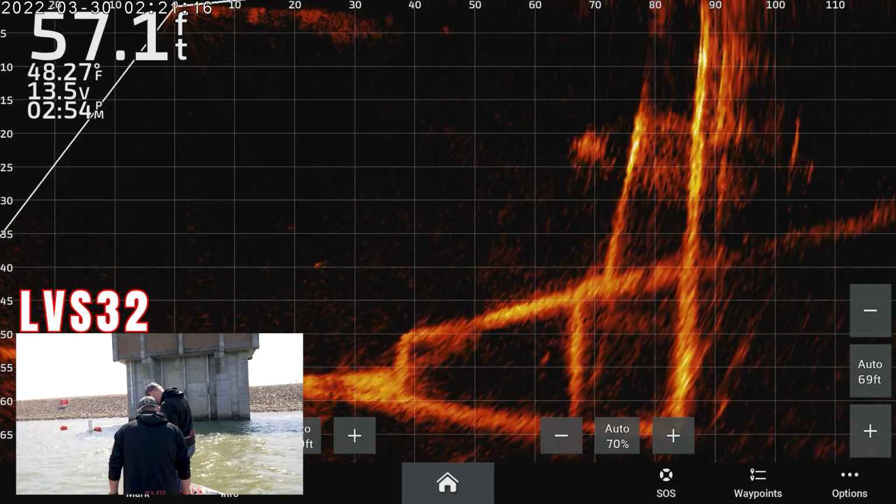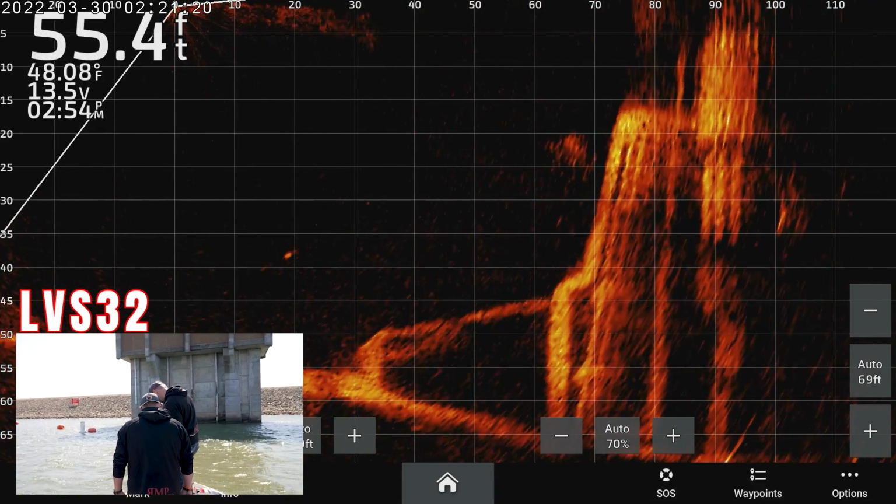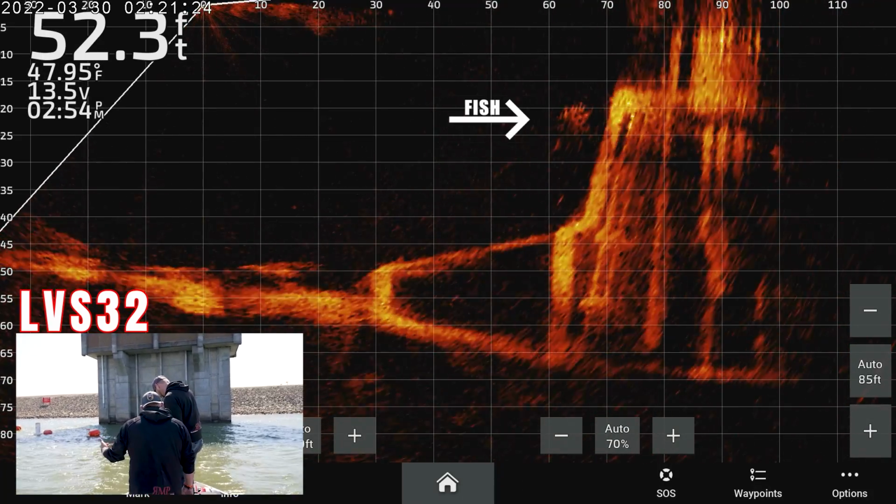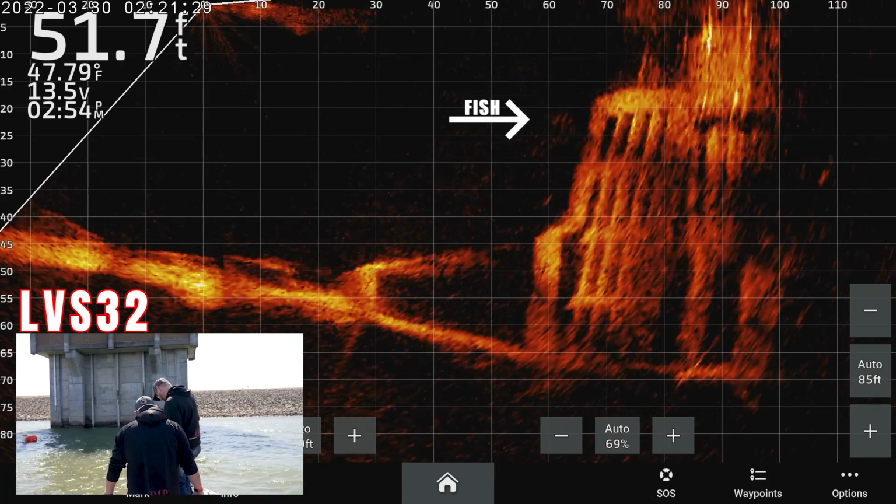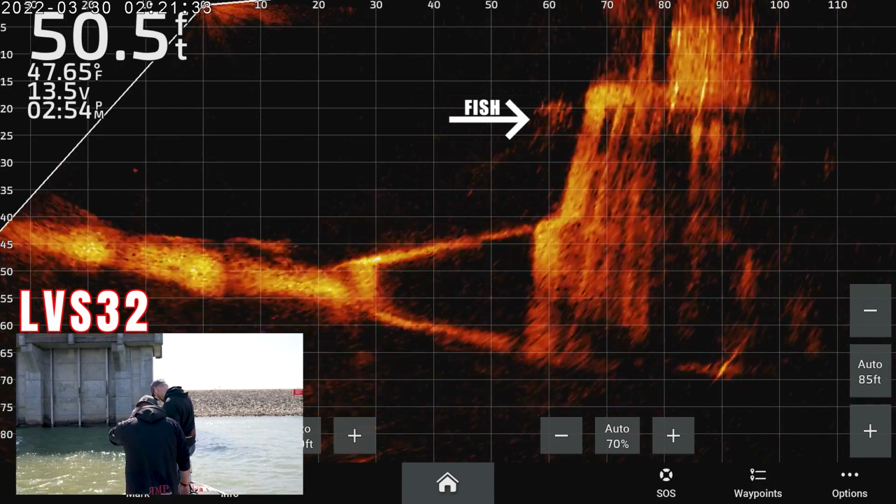We're coming up on the spillway. There's some intake grates there. There we go. Obviously the clarity, we're getting a little better here in the deep water than we were in the shallow water. Look at all that shad there. That's looking fantastic. Yeah, there's the grates. There's what we were looking for.